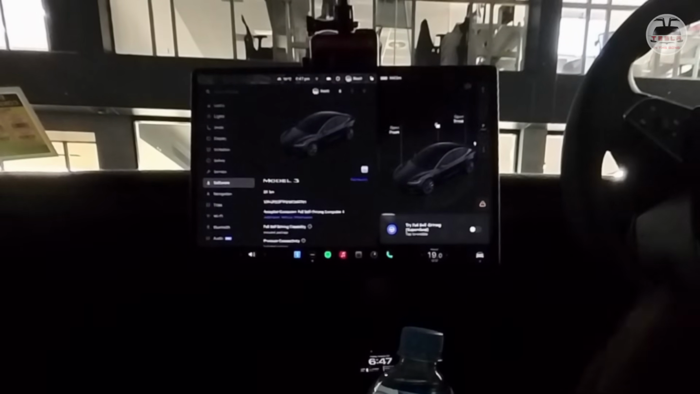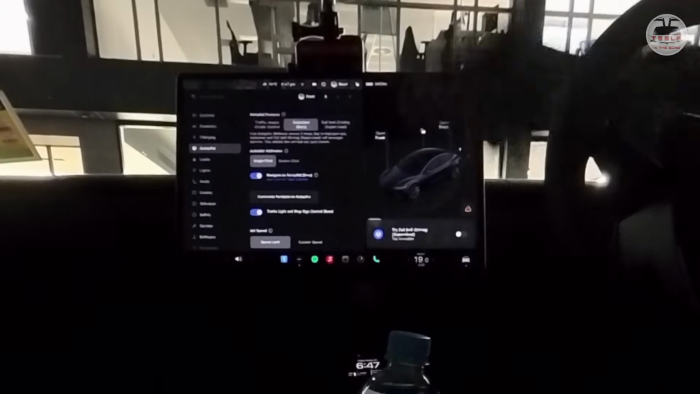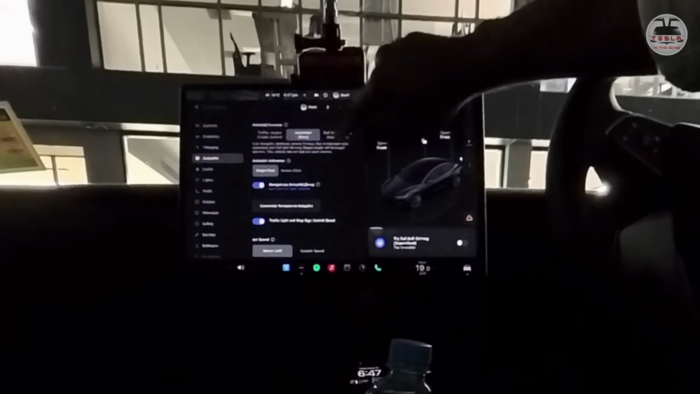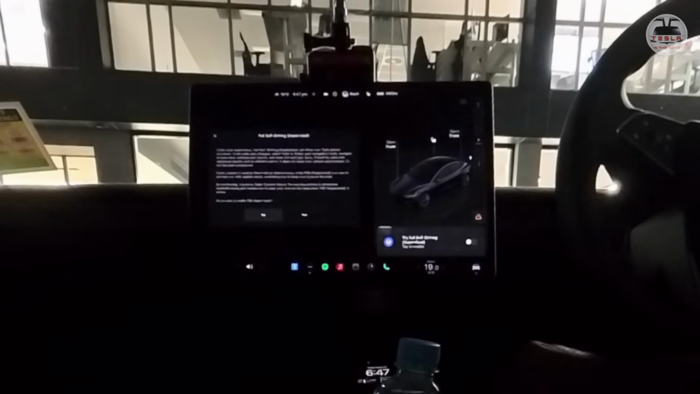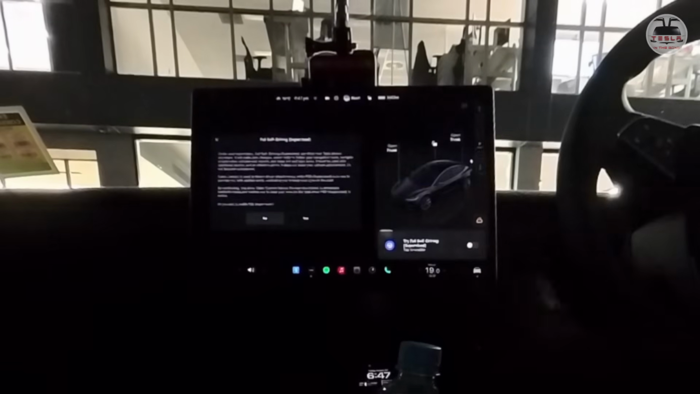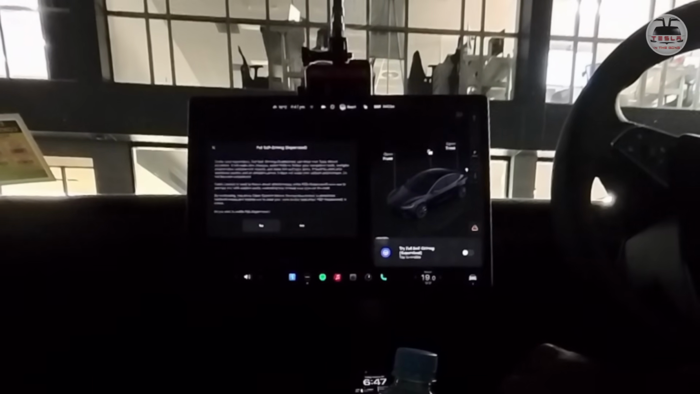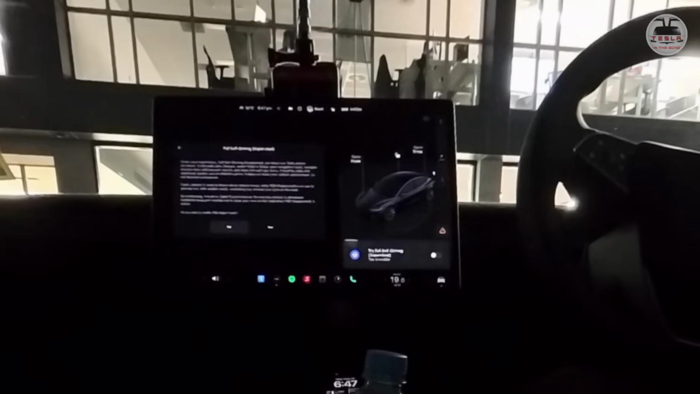Now that we have a proper setup, we're going to go into autopilot and check this out. So autopilot, we're going to go into the full self-driving supervised mode, and it says under your supervision the full self-driving can drive your Tesla almost anywhere. I guess it can't go into the waters. No, I'm just joking. It will make lane changes, select forks to follow your navigation route, blah blah blah. You can read this on the screen.